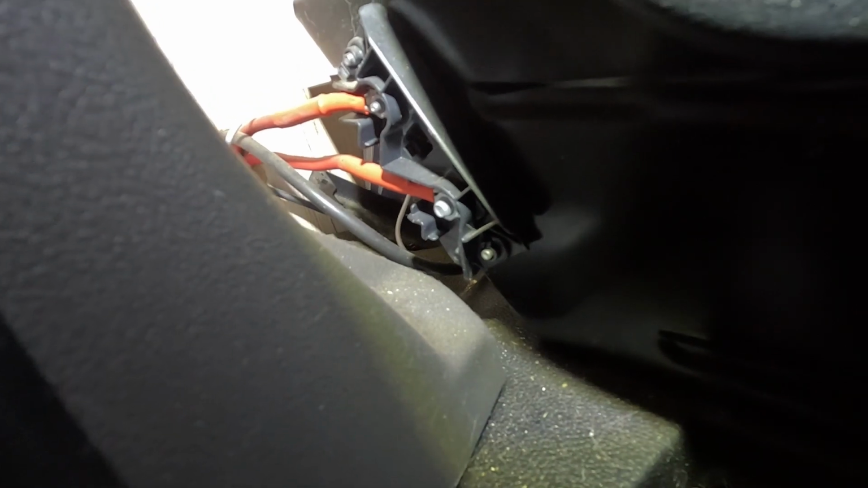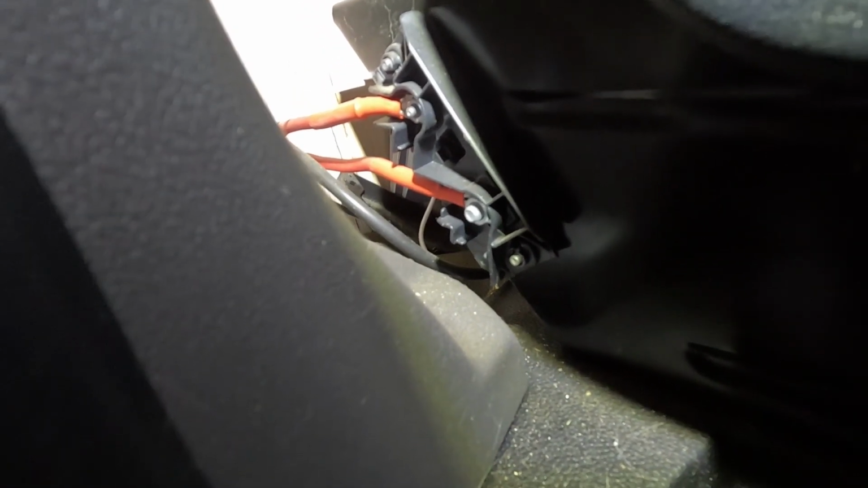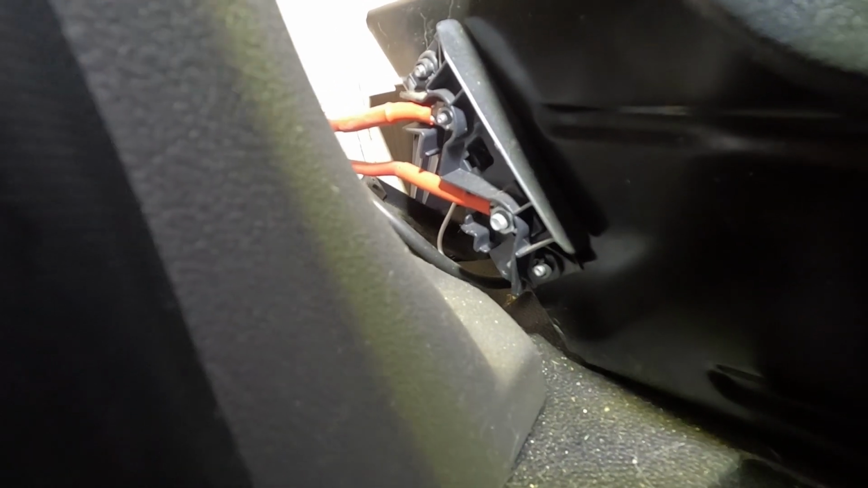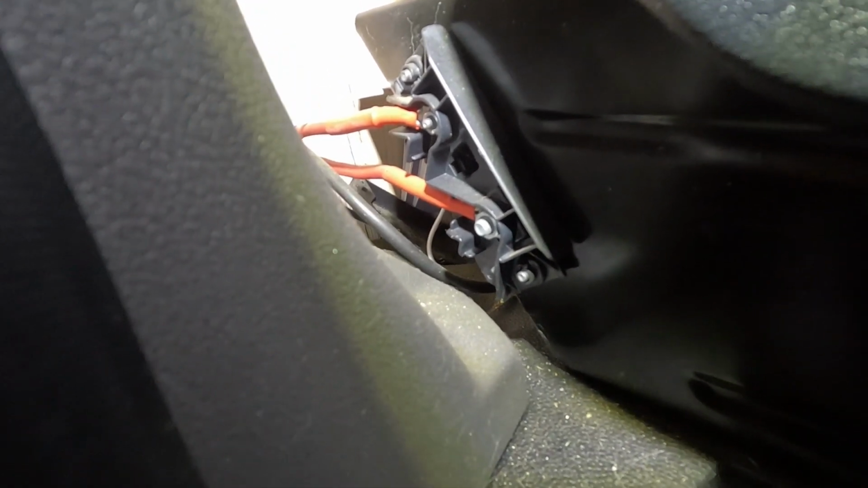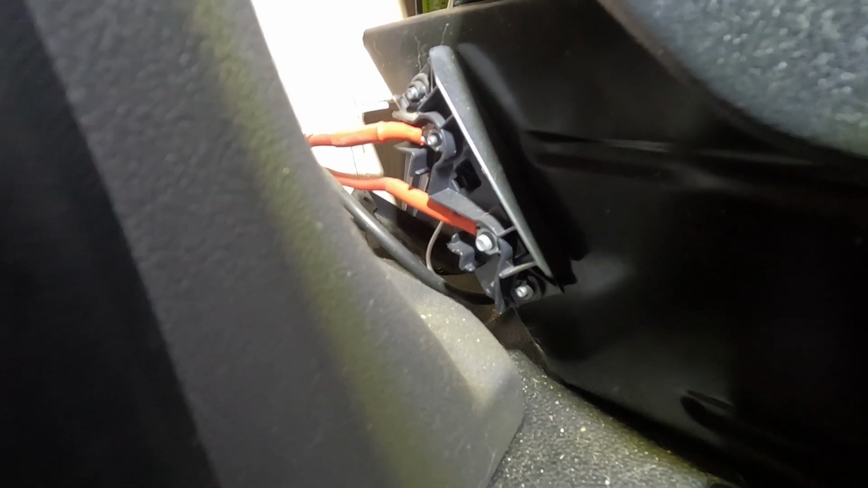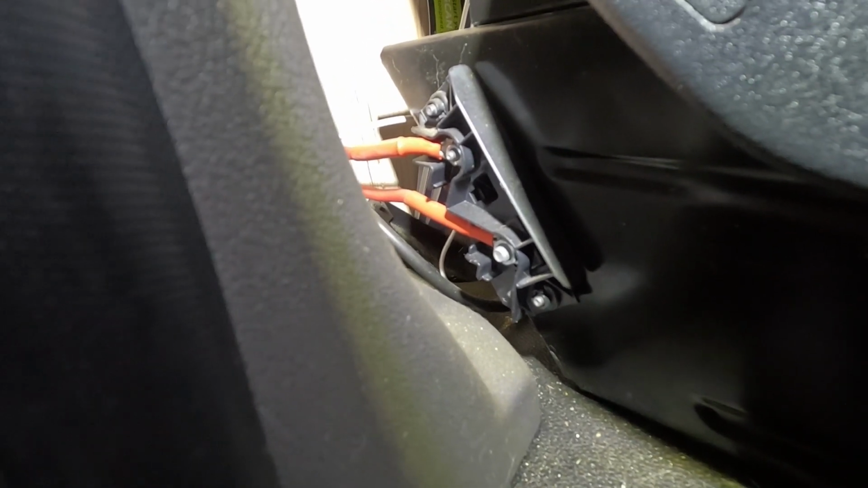This shows the service point on the Ford Transit. The top wire goes to my leisure battery and the bottom wire is going to my DC to DC charger, coming from the alternator of the vehicle.